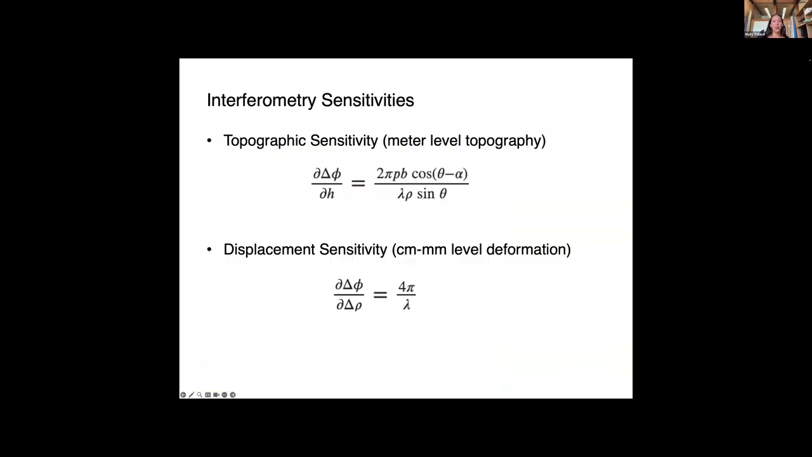So to summarize some of the sensitivities of these two applications of InSAR, we saw that we could measure topography with meter level accuracy, but we can measure displacement with centimeter to millimeter level accuracy because we're measuring the differences in phase related to the radar's wavelength and how that relates to other pixels in our scene.